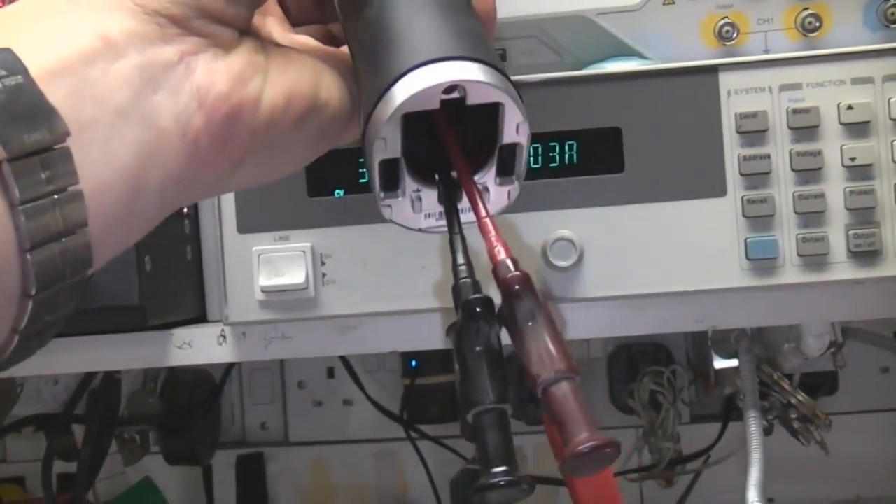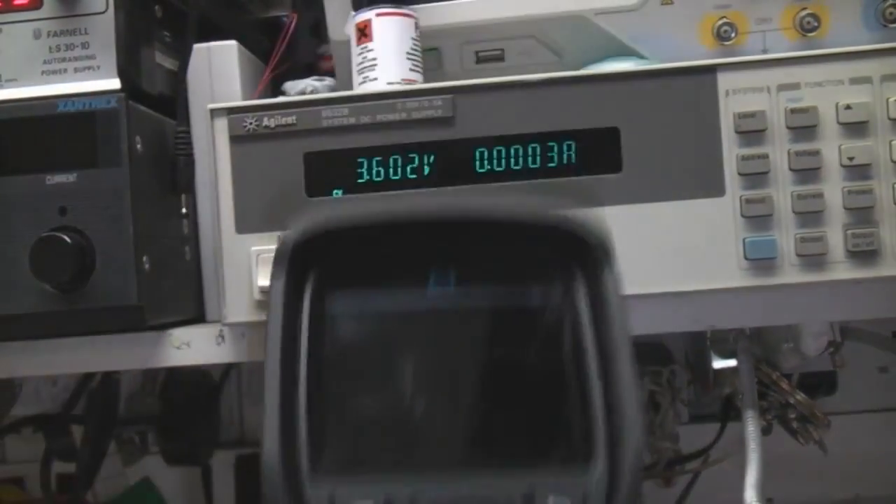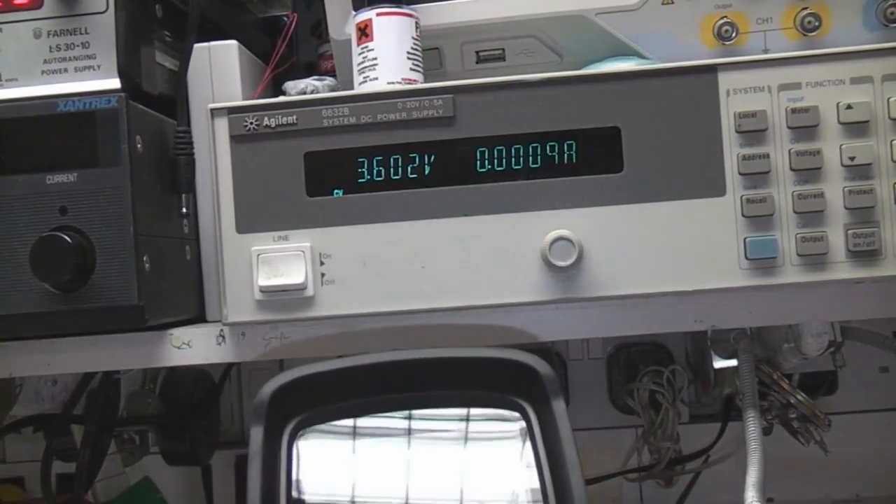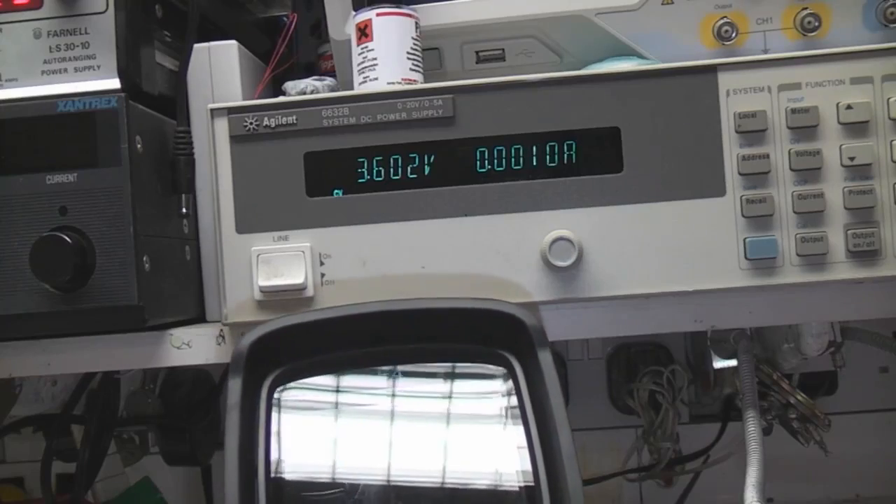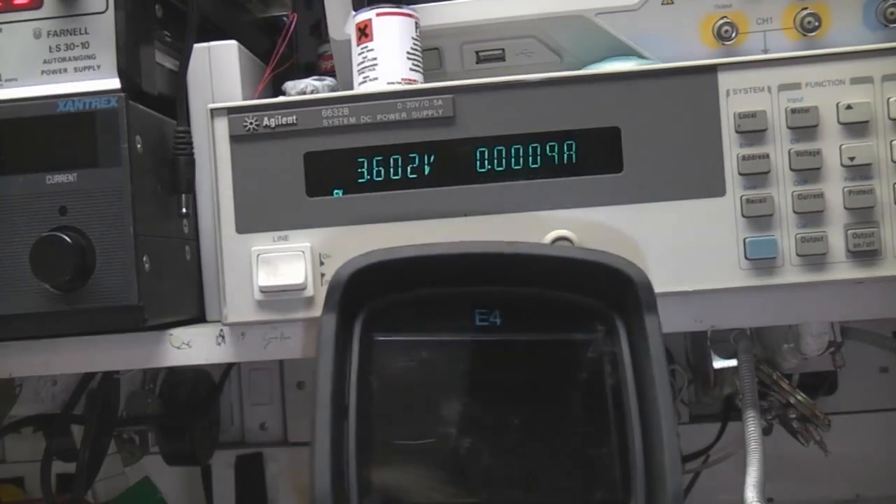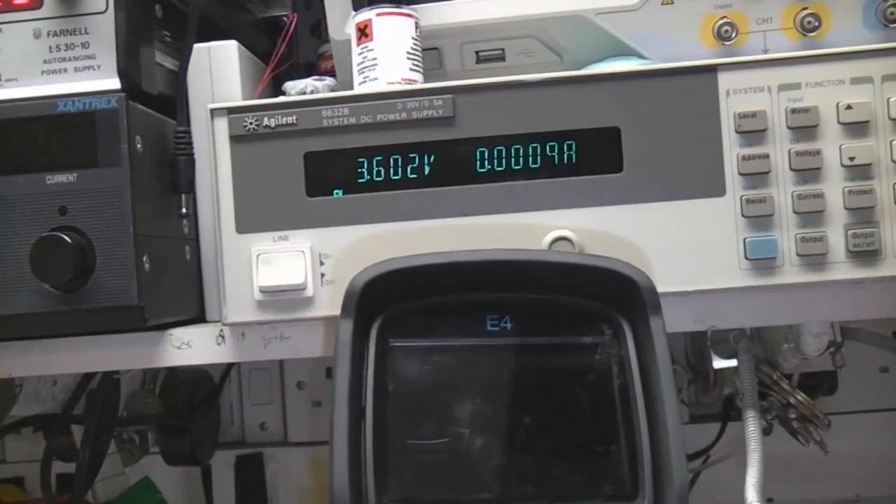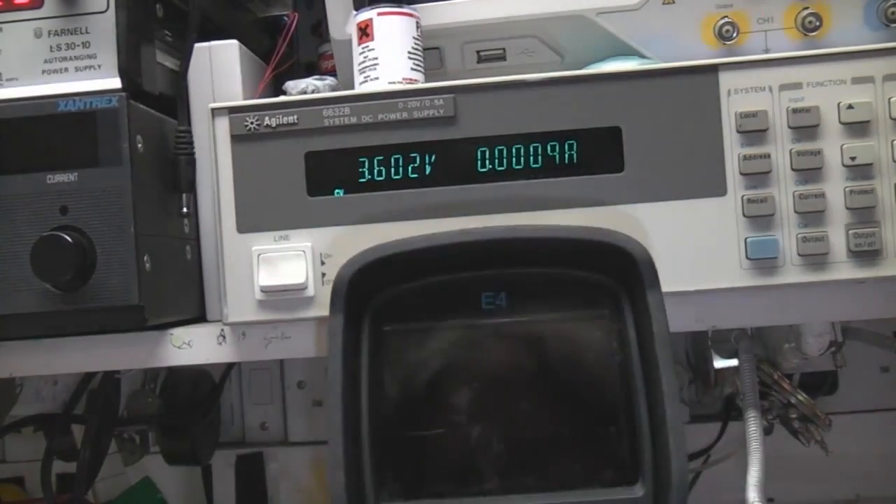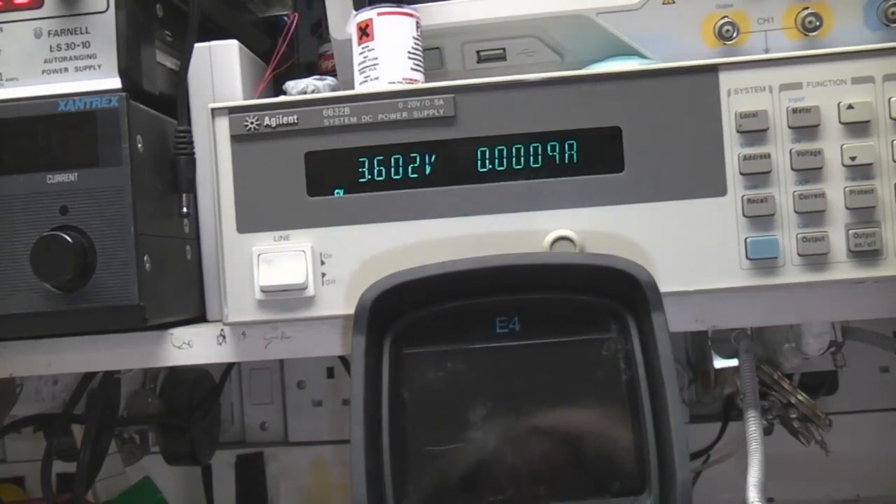Right, let's do a quick check on the power consumption. So with the battery inserted, it's about 500 microamps or so, which would be probably about 4,000 hours of time before it dies in that mode. It's sort of reasonable with that size battery.